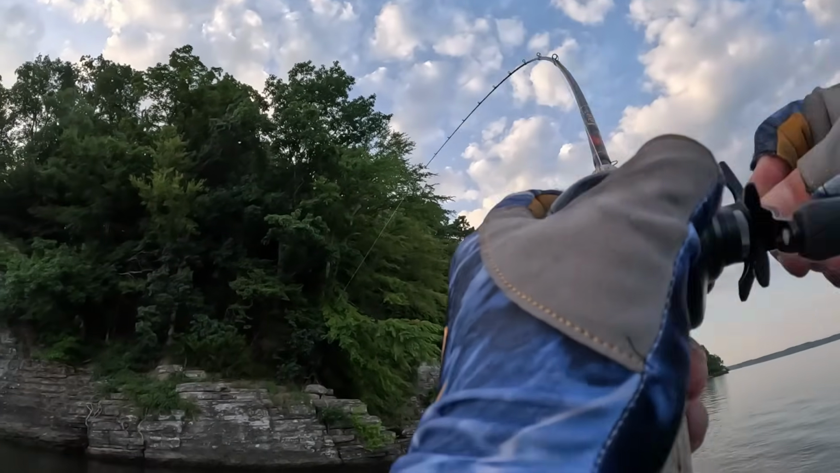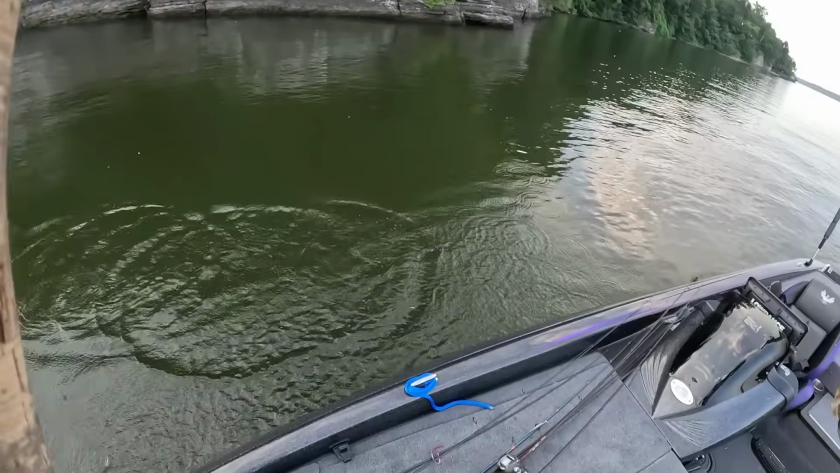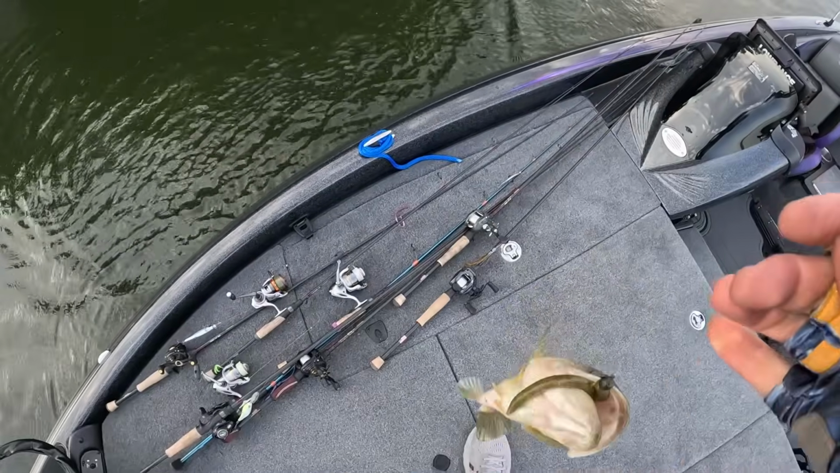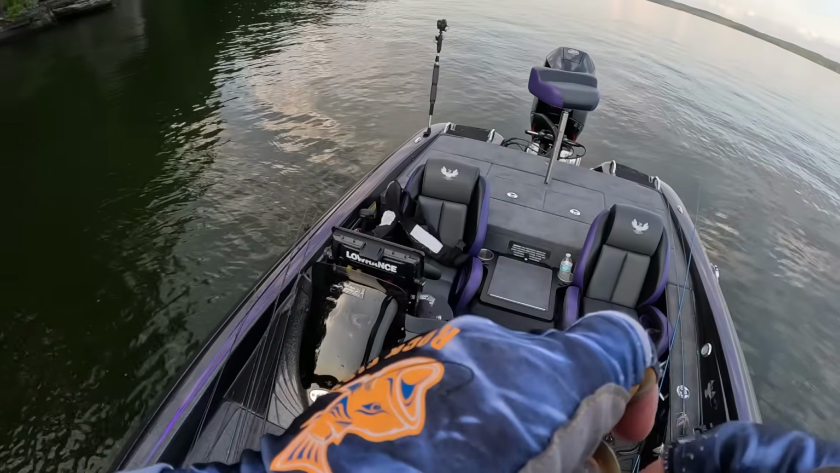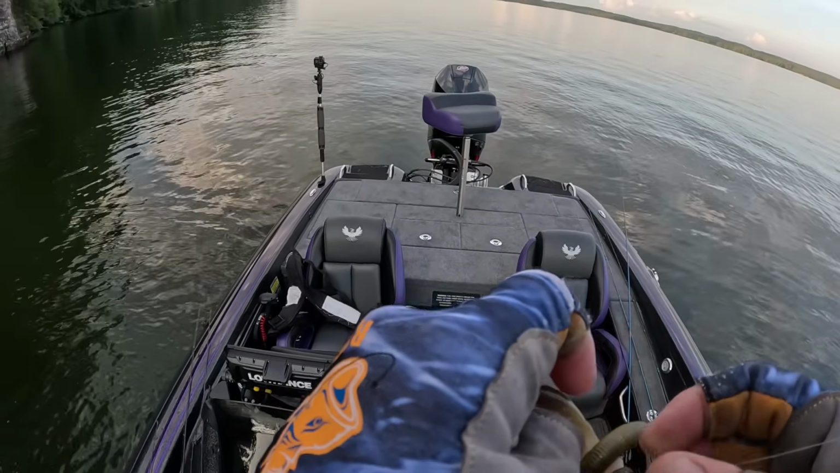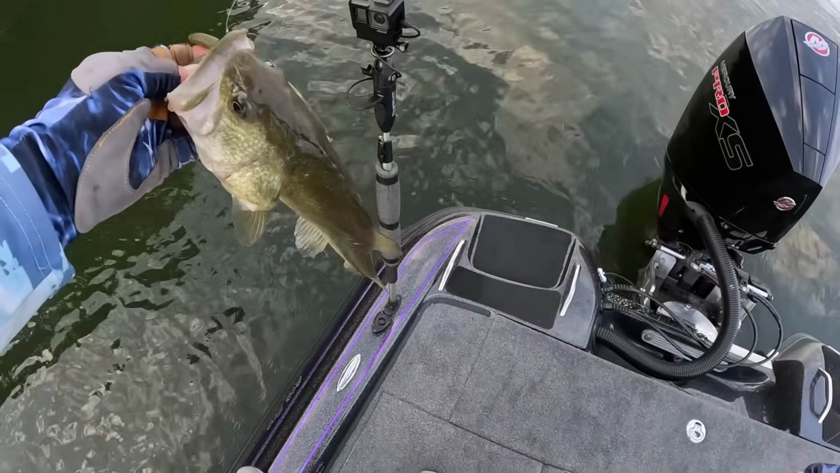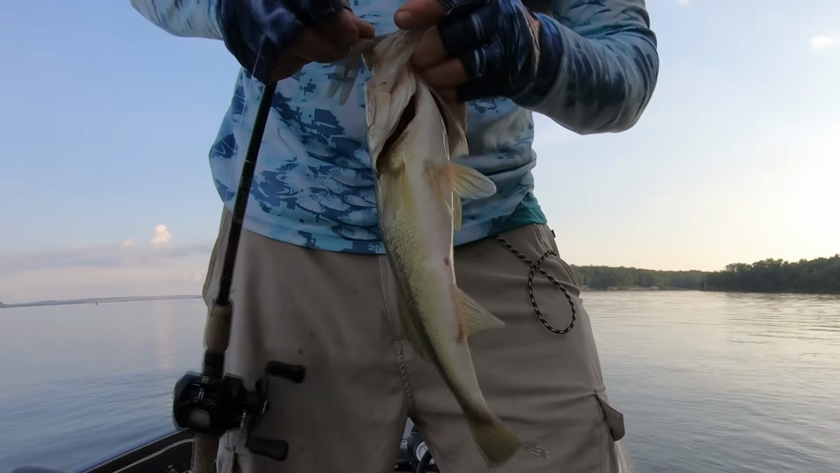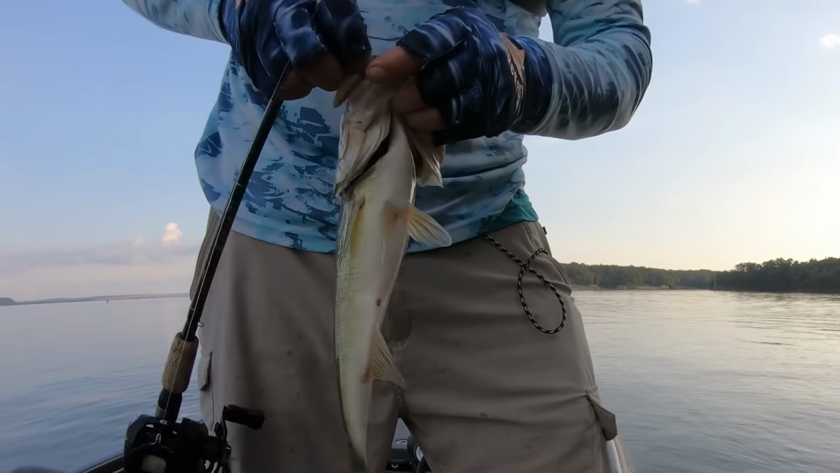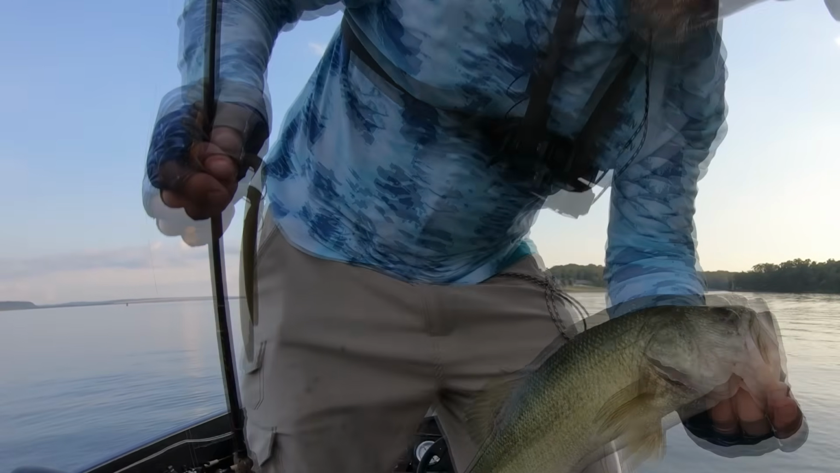Got a bite on the way up. Another keeper. I was reeling that sucker up off the bottom. I felt something go tap, so I just slacked it. That's a skinny keeper, but a keeper nonetheless. Got that Cinco on a little jig head. Well, it's working.